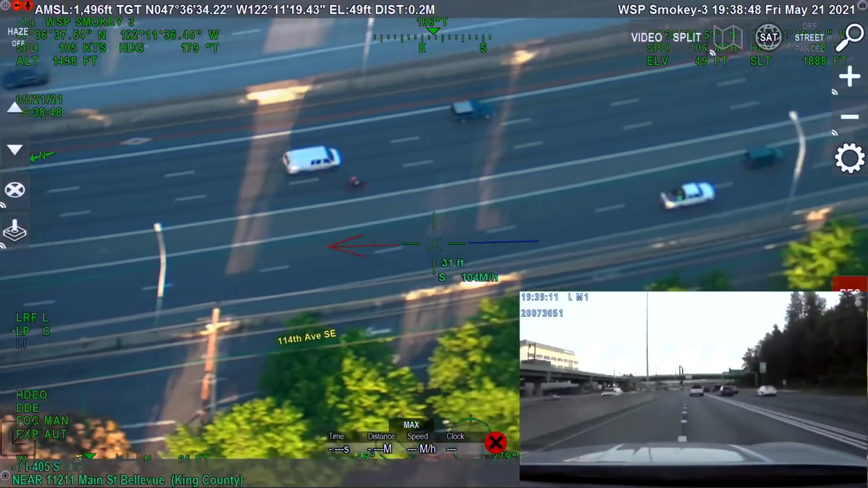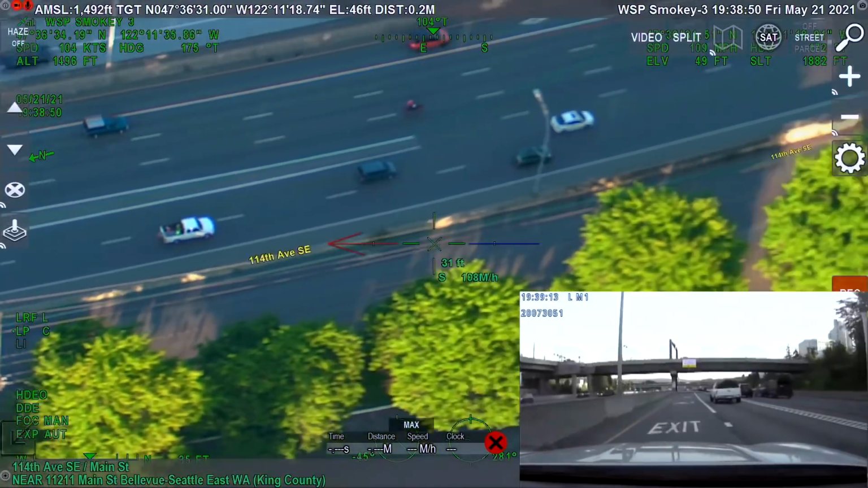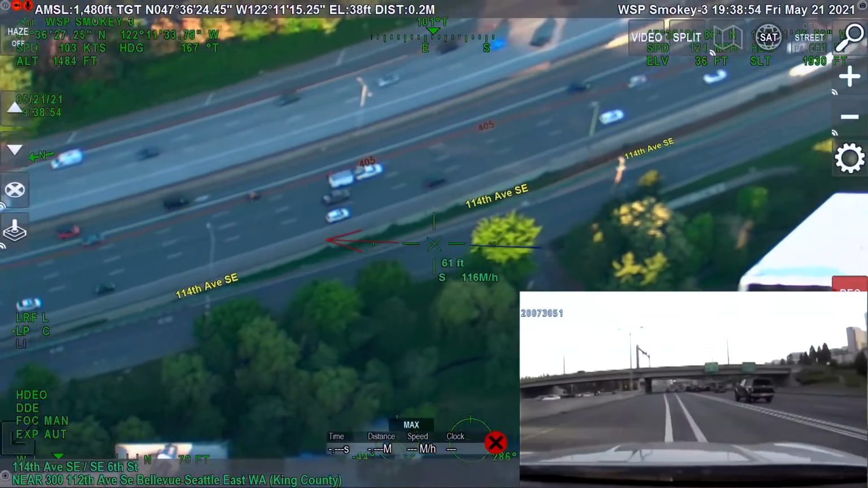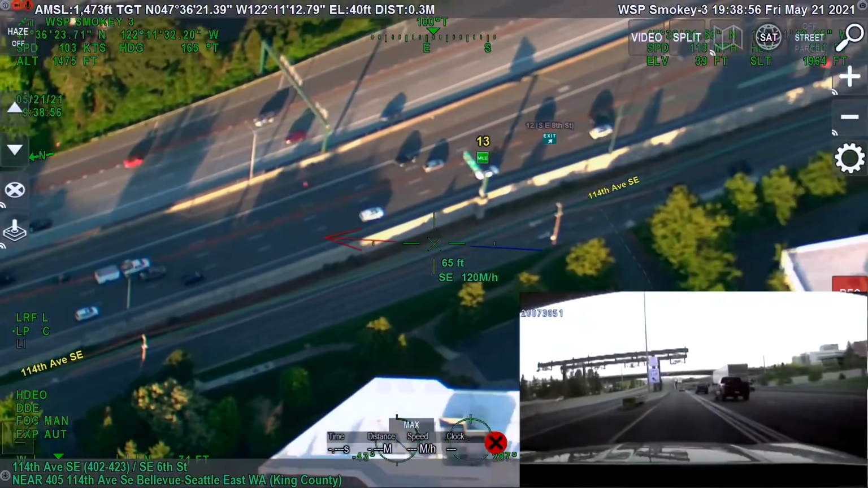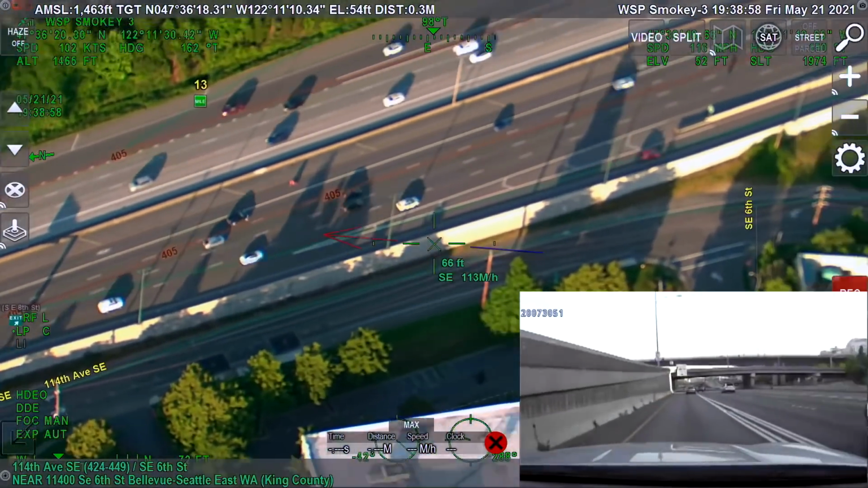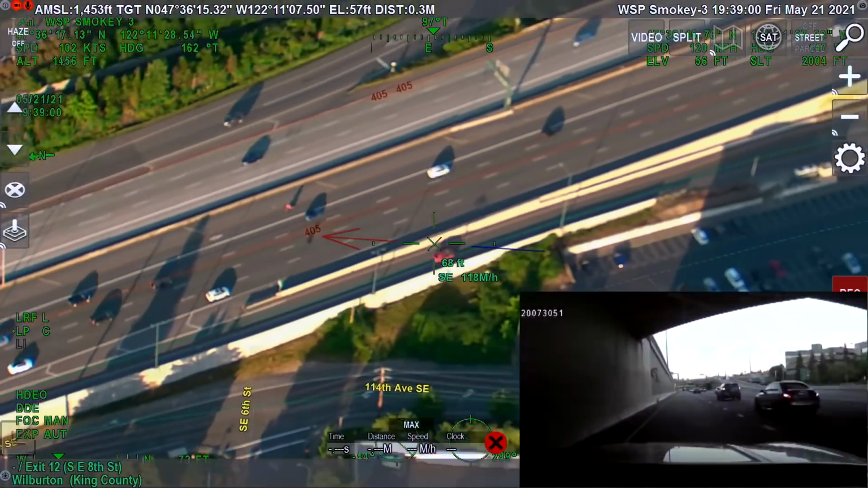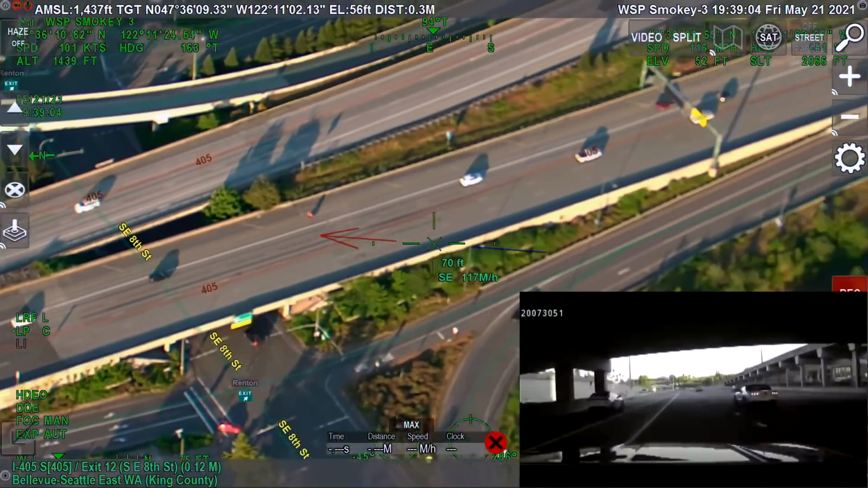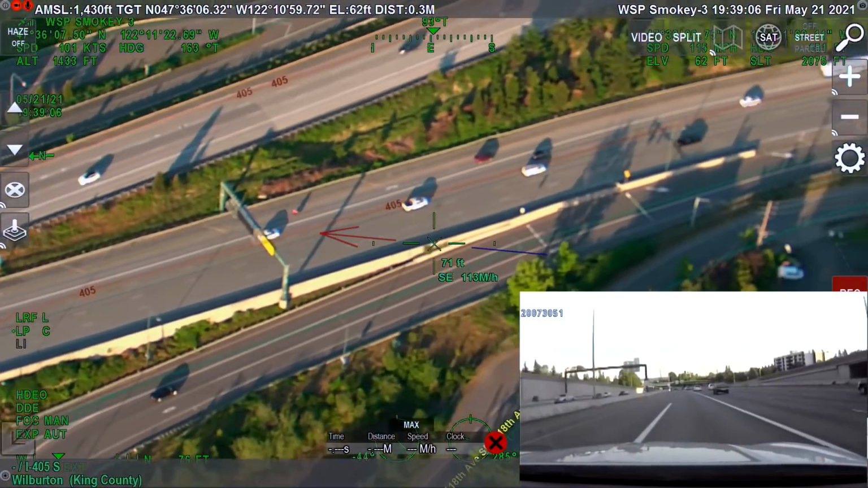Good, motorcycles use all lanes to pass. Yes, Alpha 13 southbound. Alpha 13 southbound 948.